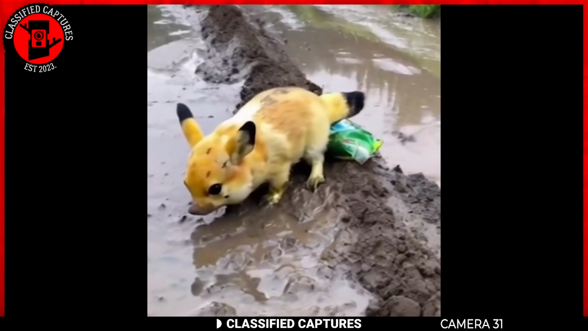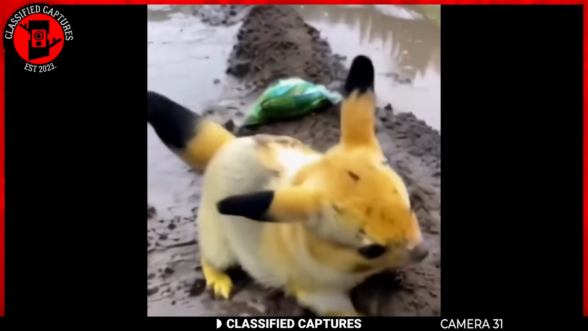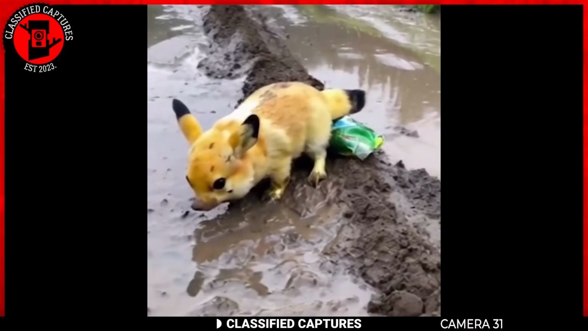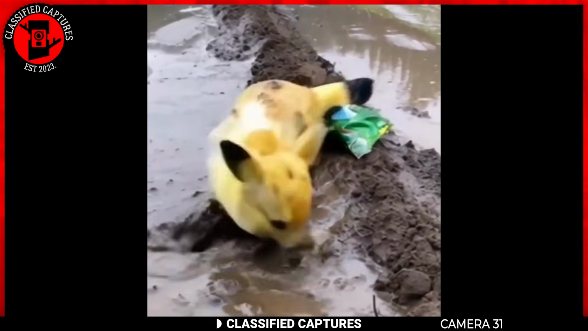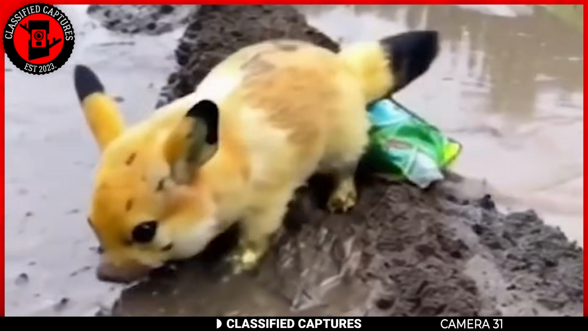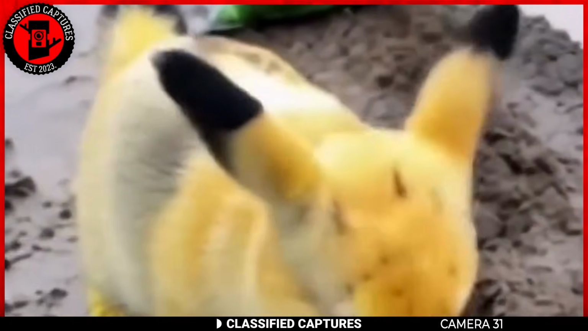Next, I've got something that's gonna blow your mind. Would you look at that? A real-life Pikachu. It's brightly colored yellow with black spots on the tips of its ears and tail. The creature walks on all fours, but it isn't as chubby as Pikachu. This little guy looks like it walked straight out of a Pokemon game and into our world.